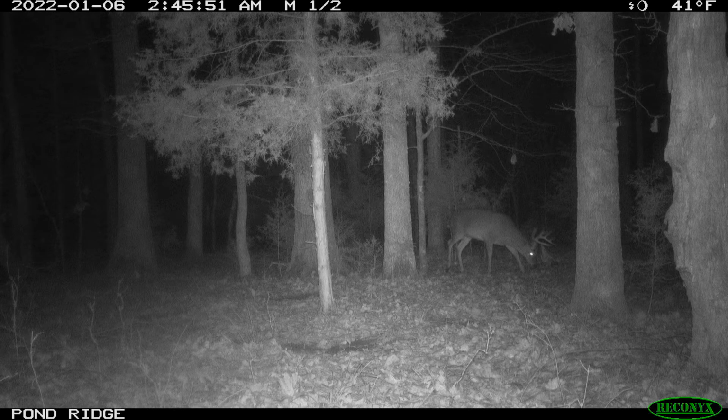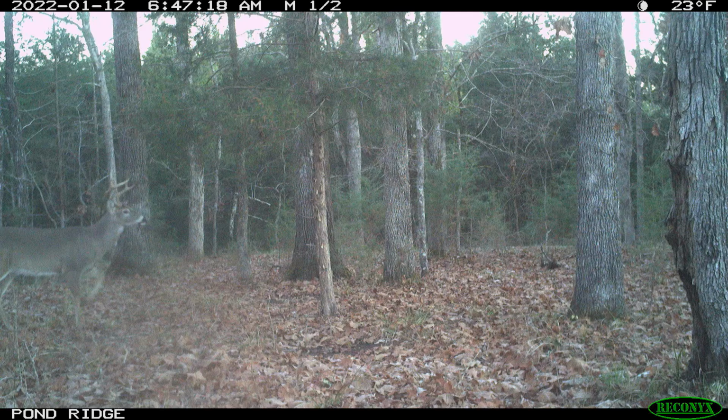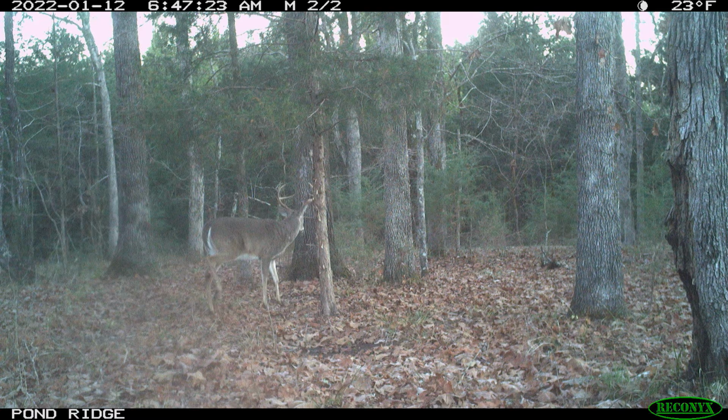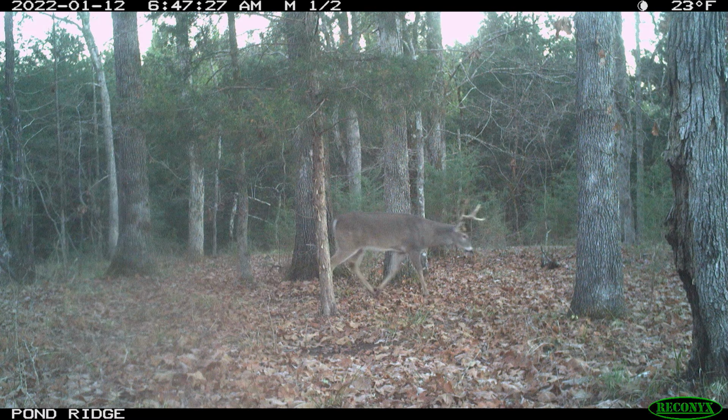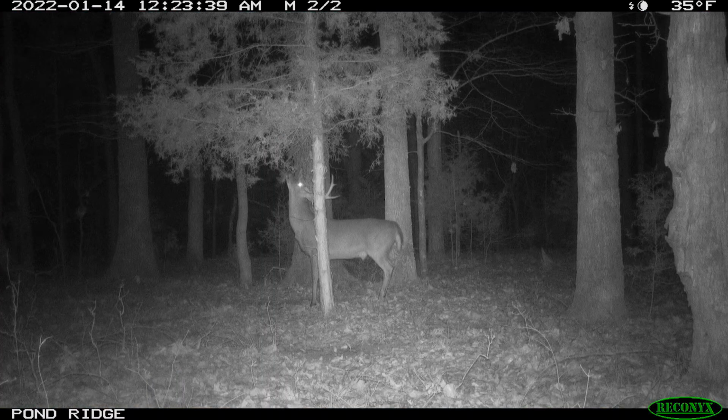January 6th, there he is again. 2 days later at night, there you got that G2 buck. January 12th, he's back in, cruising through. At this point, they're starting to cruise a little bit. January 13th, you got the 9 point coming back in.